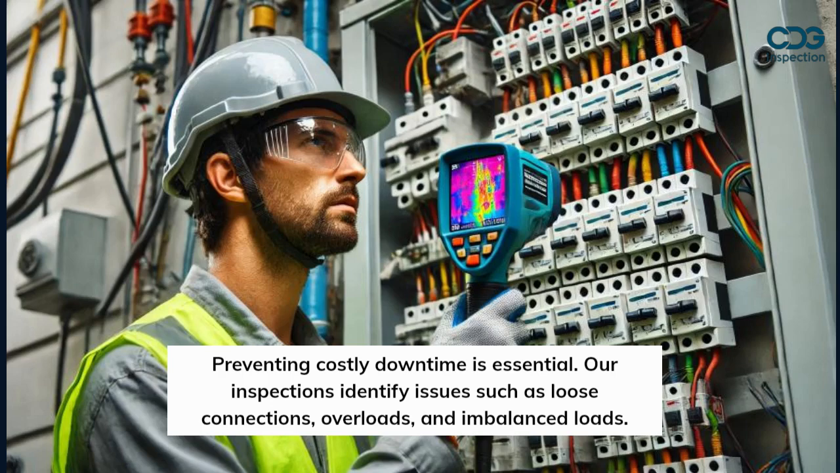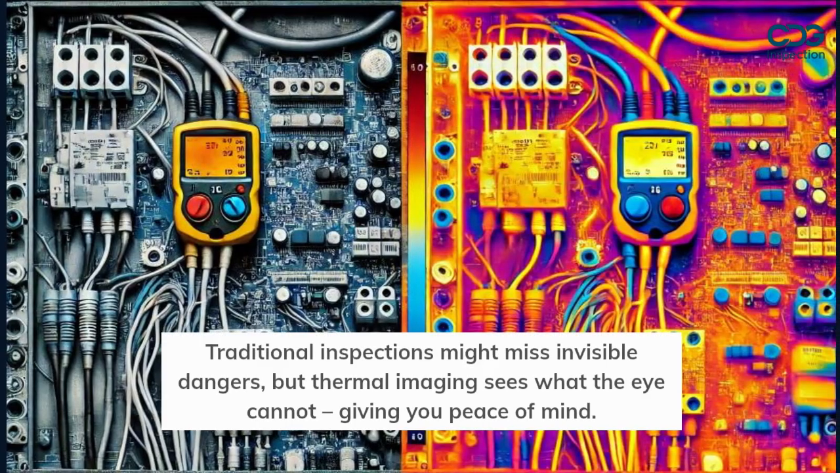Our inspections identify issues such as loose connections, overloads, and imbalanced loads. Traditional inspections might miss invisible dangers, but thermal imaging sees what the eye cannot, giving you peace of mind.